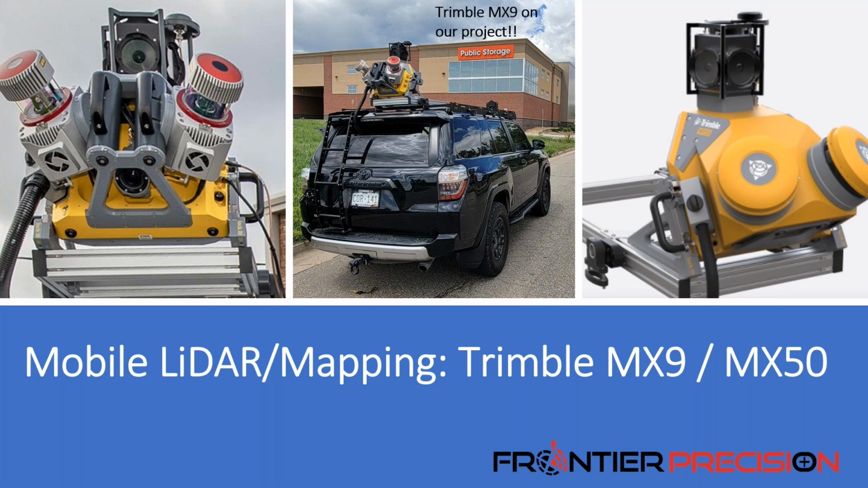It's truly amazing, just the hardware that these manufacturers have built. Each of these systems has a built-in INS, or inertial navigation system, along with 2 LiDAR sensors and a 360-degree camera. The MX9 does allow for additional higher resolution cameras for things like pavement monitoring or pavement imagery, as well as asset image collection.